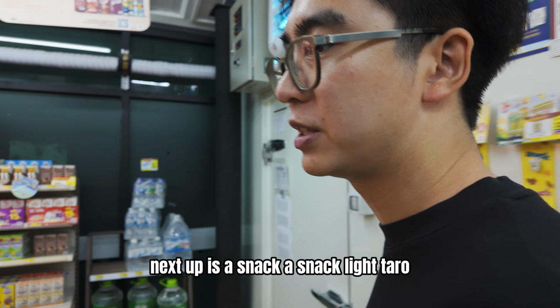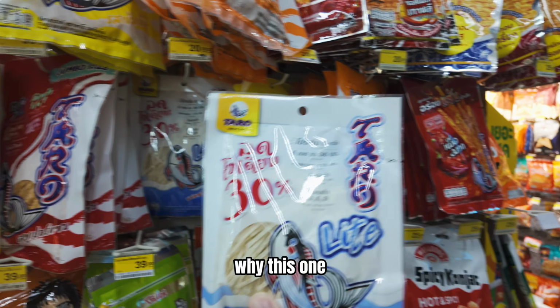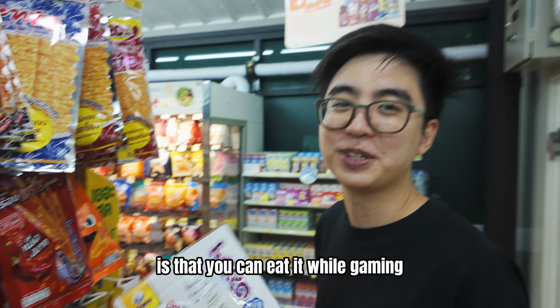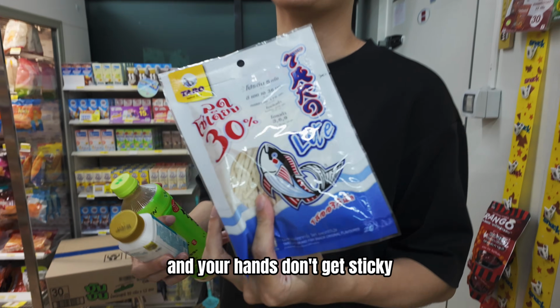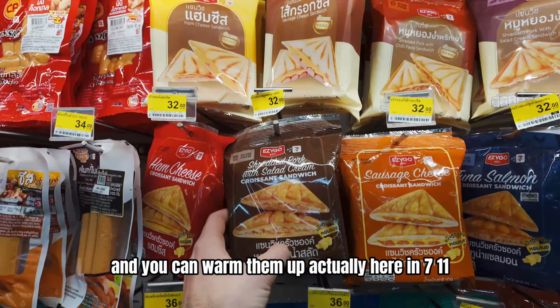Next up is a snack. Light Taro. Why this one? Because there's less sodium, but the thing with Taro is that you can eat it while gaming and your hands don't get sticky. Oh, I heard these are really good. And you can warm them up actually here in 7-Eleven.